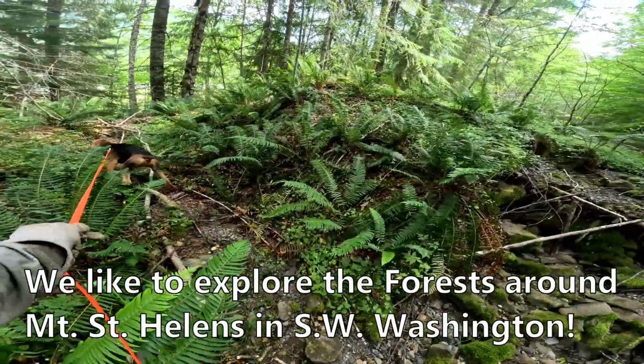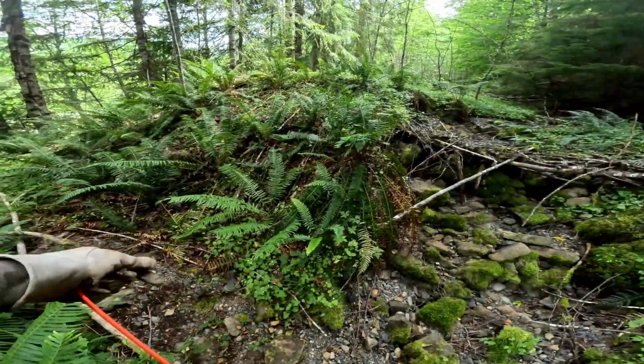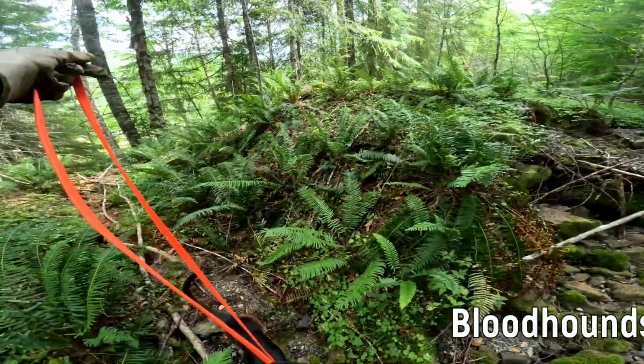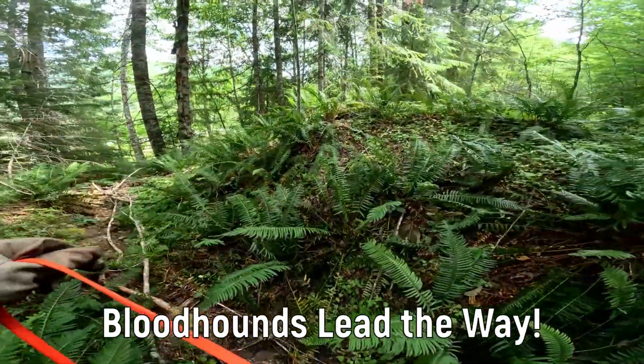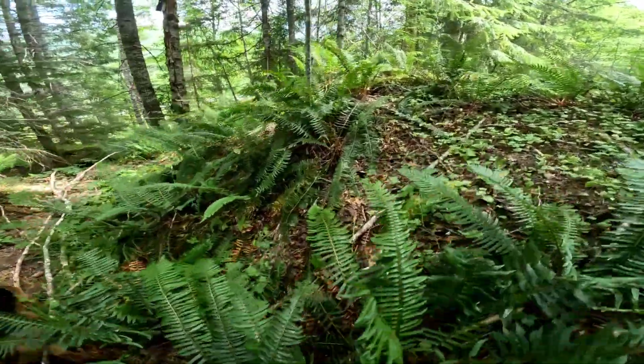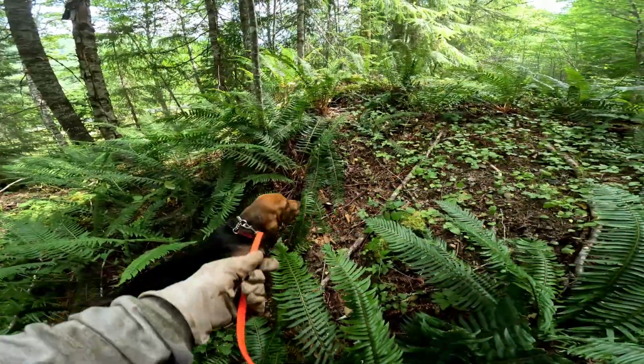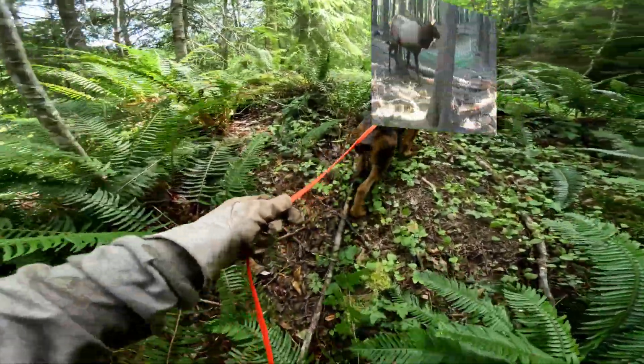Hey, let's go this way. Come on, let's go this way. Oh, let's go. Actually, you're right. We need to go up this way. Bloodhounds lead the way. Up. Come on. Up. Up. There you go.